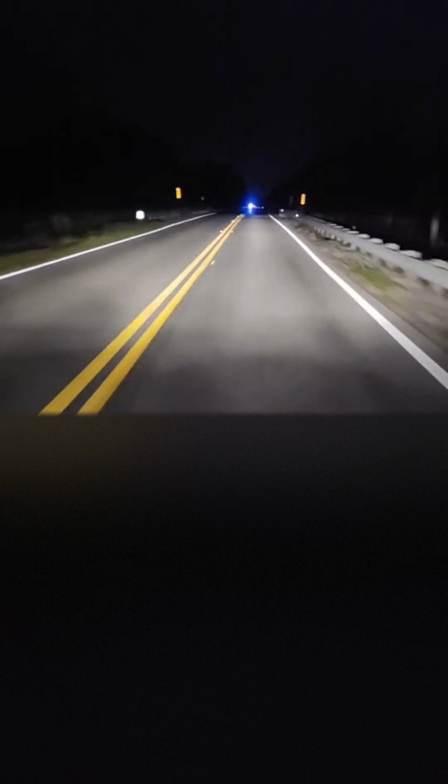This road is long, but those are some blue lights.